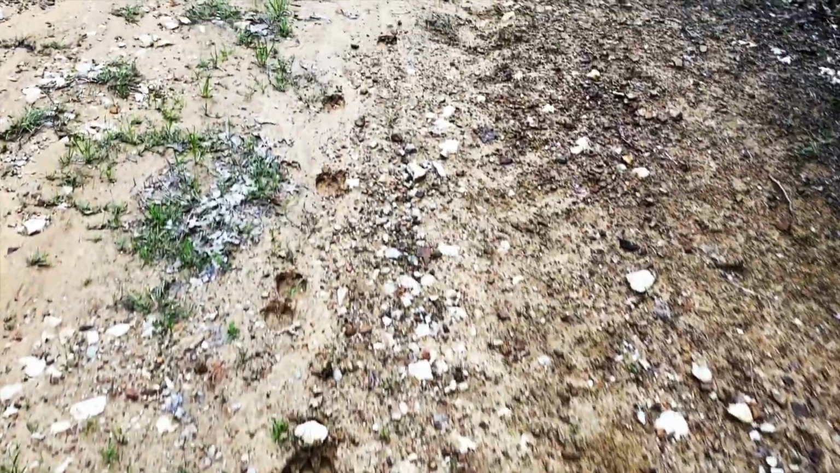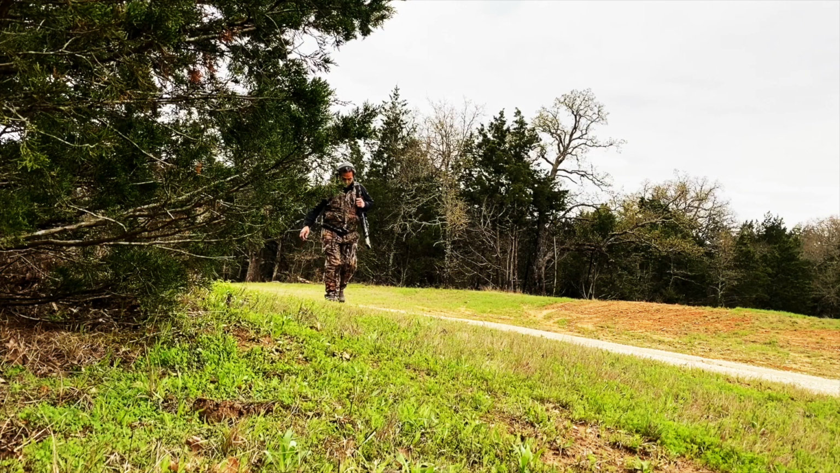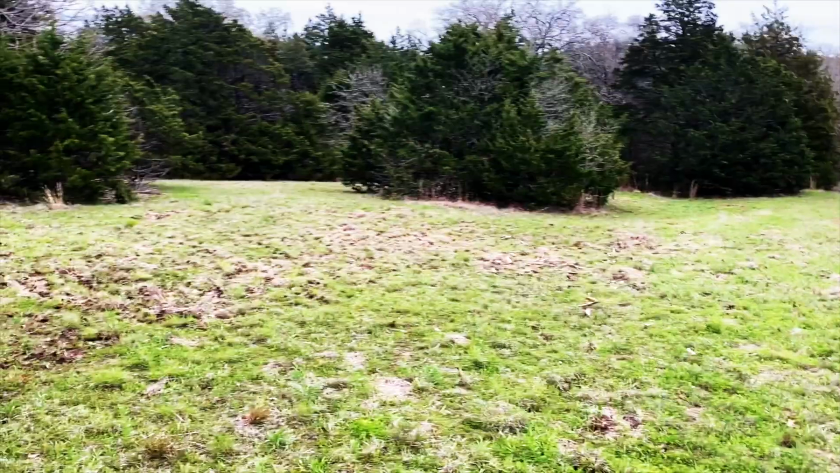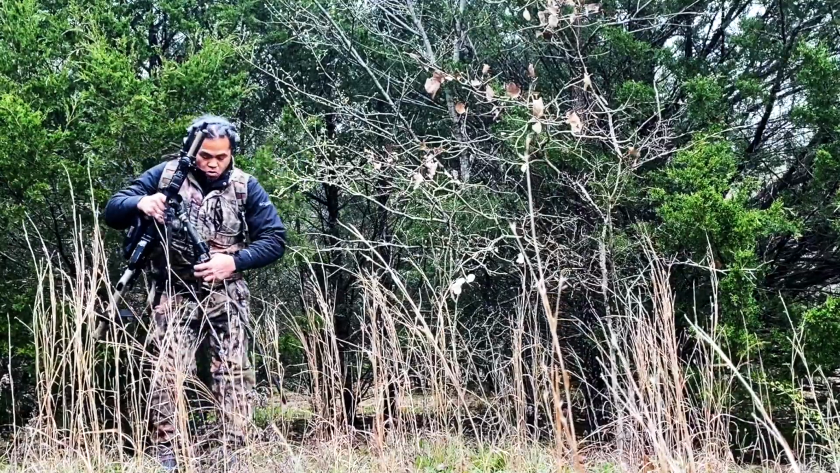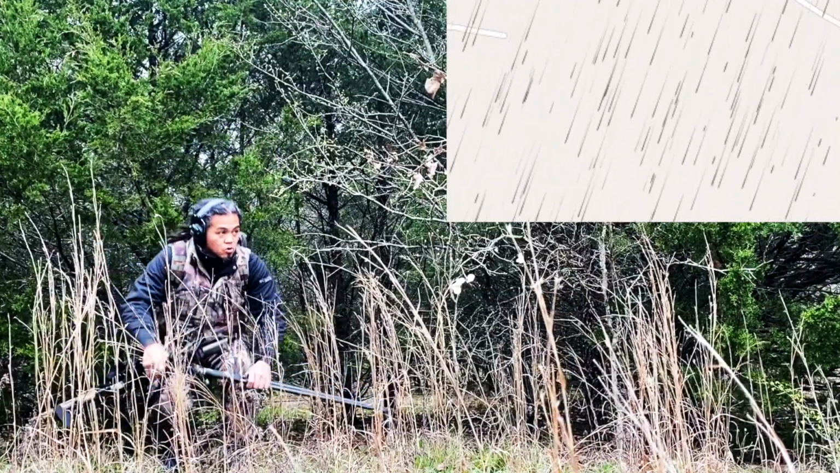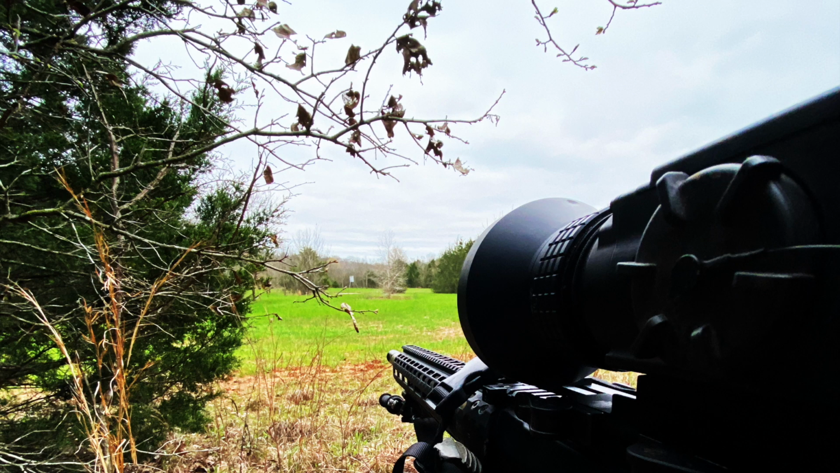I knew for a fact that these hogs were within earshot of its location, just waiting to hear the feeder go off, so I quietly worked to that area. I noticed there was a lot of hog activity tearing up the ground. I knew exactly where to set up with this north-northeast wind without getting busted. I'd be about 80 yards from the feeder, and it was just a matter of time.